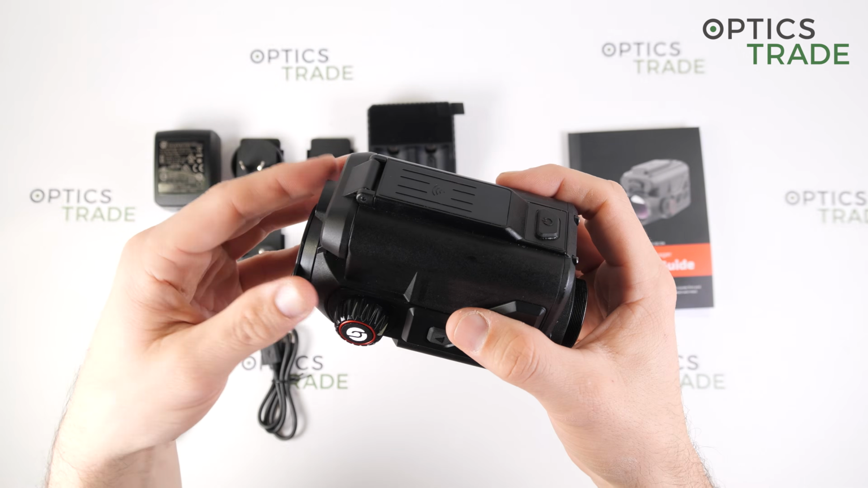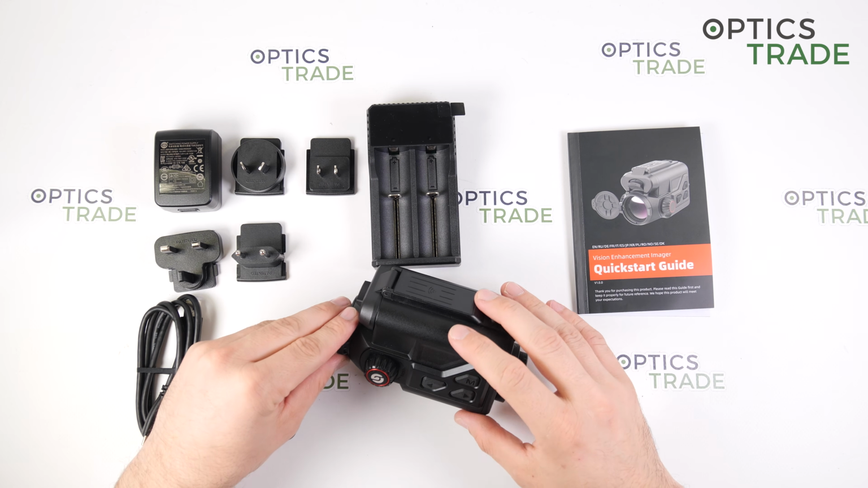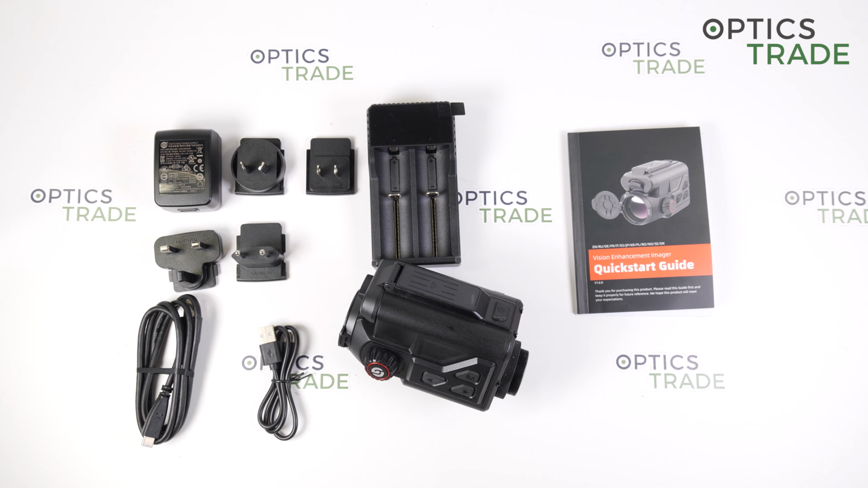And last thing I would say is the software, where not everything inside the software has right translations. I think they have to update this with the future updates.